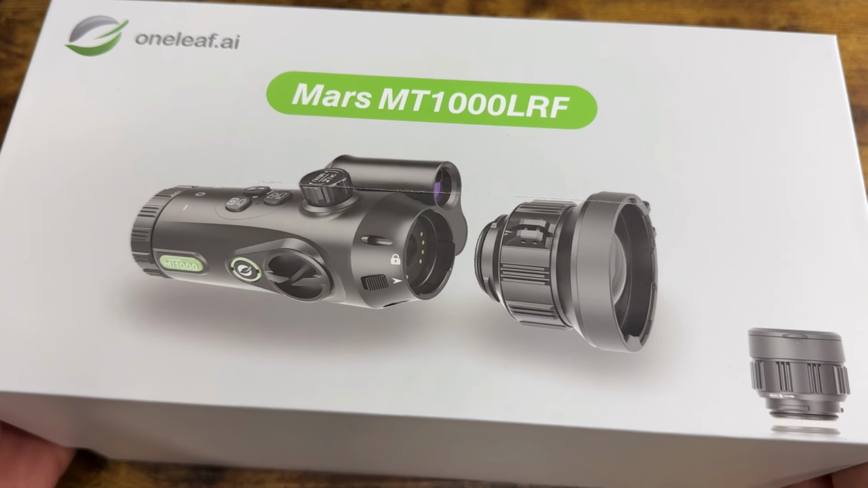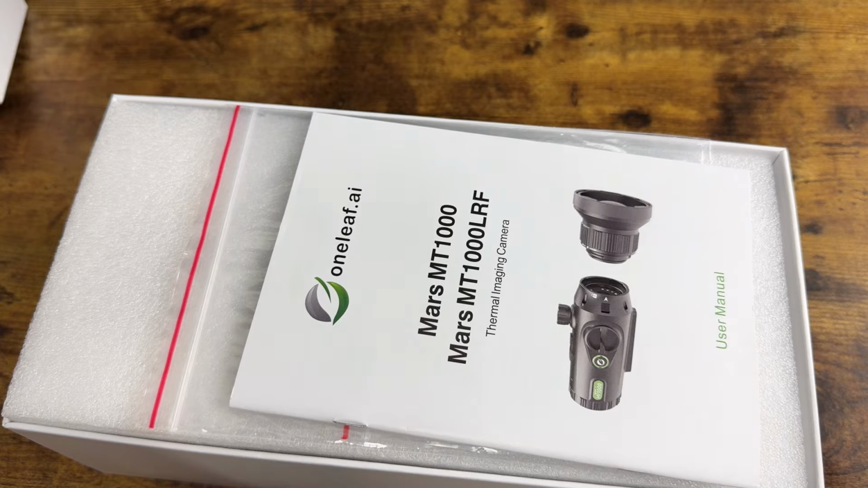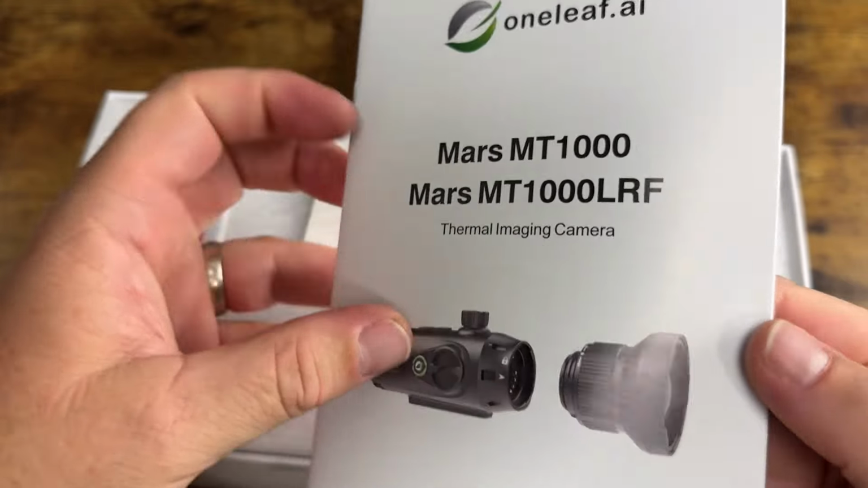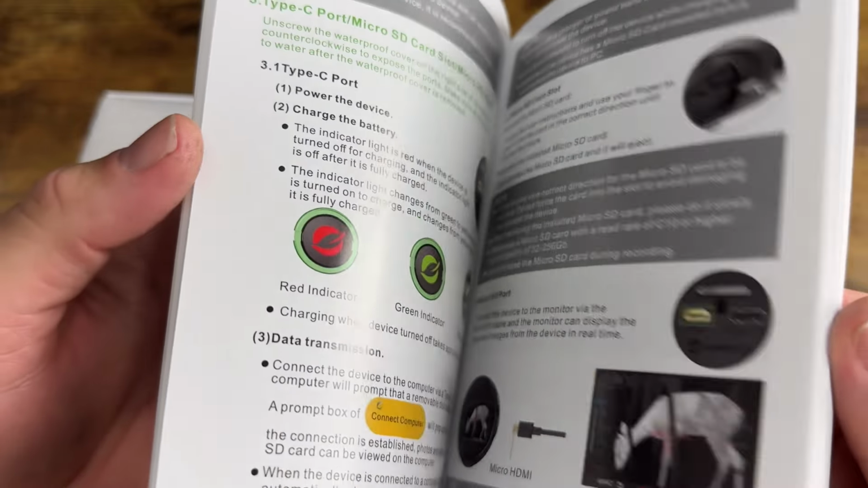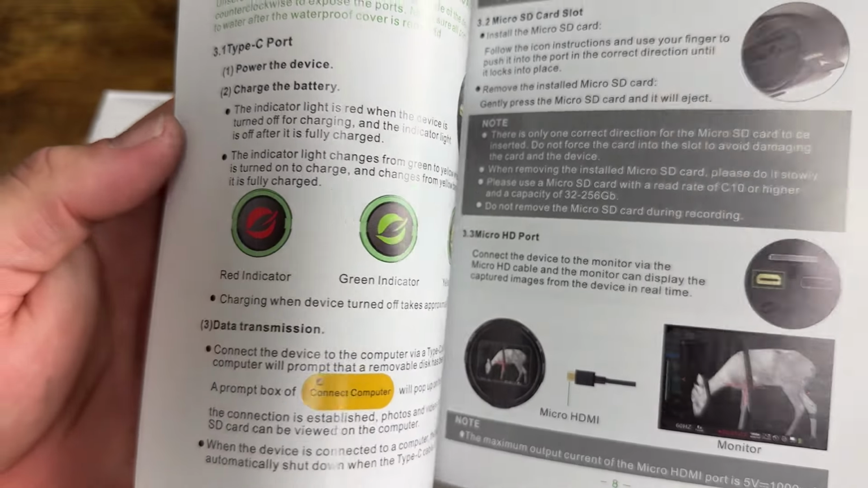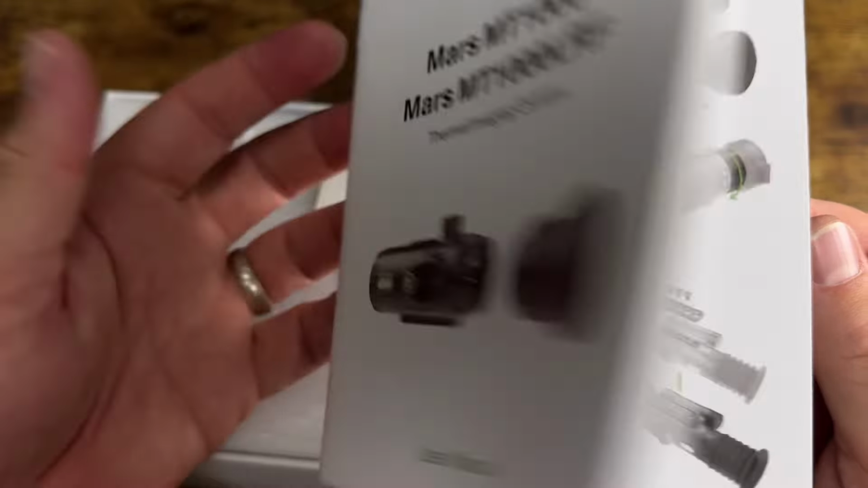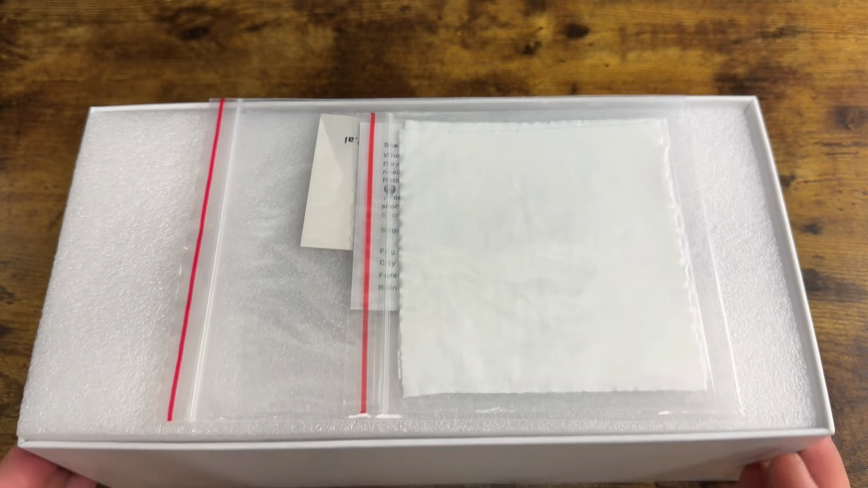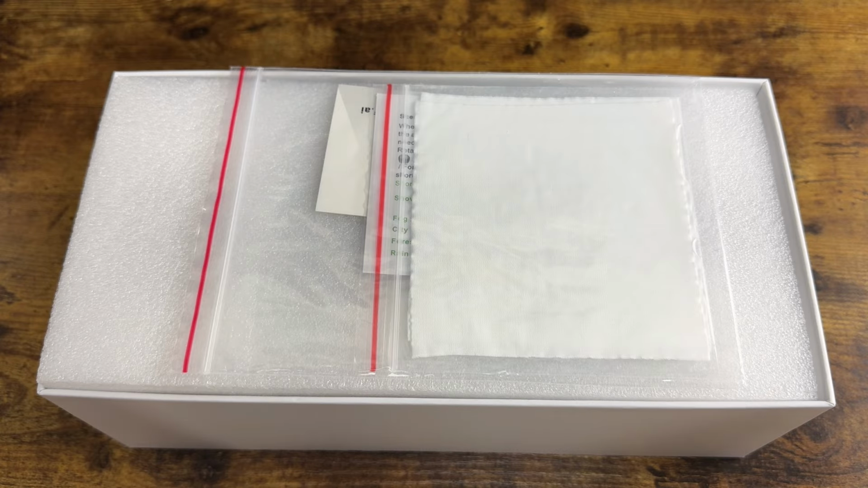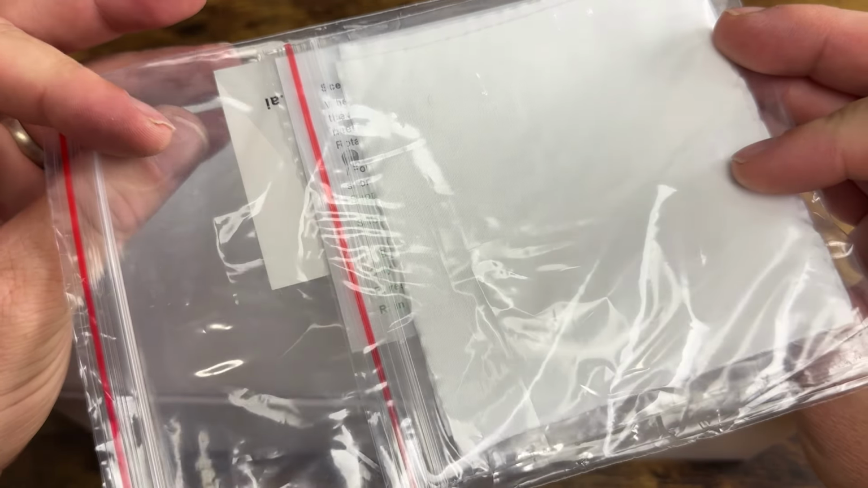This is how your Mars MT1000LRF will come. You get your manual, and I suggest you read the manual. It is very detailed on everything this thing can do. It's crazy detailed, the amount of reticles and all that kind of stuff. And you'll see some footage later of me going through the menu and talking about that. You get your lens cloth.